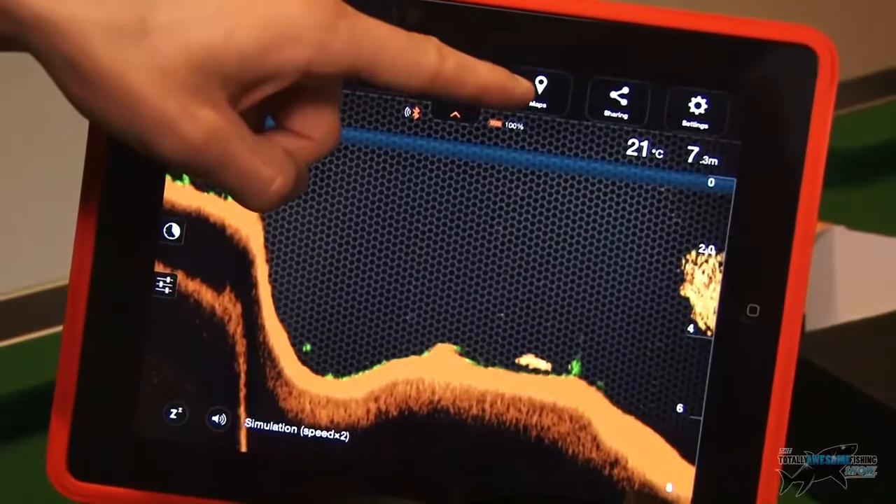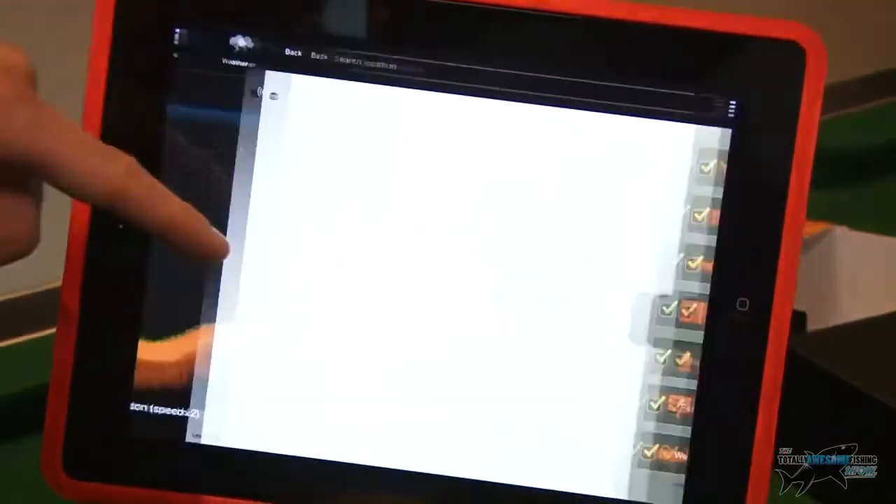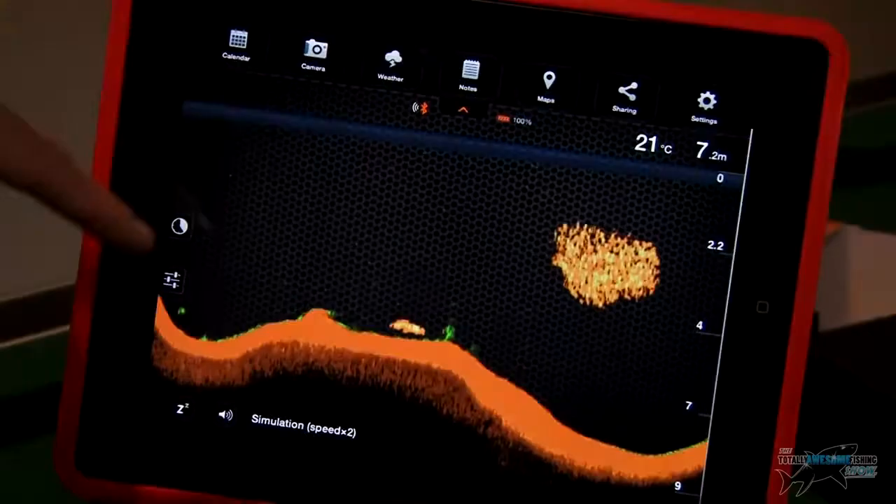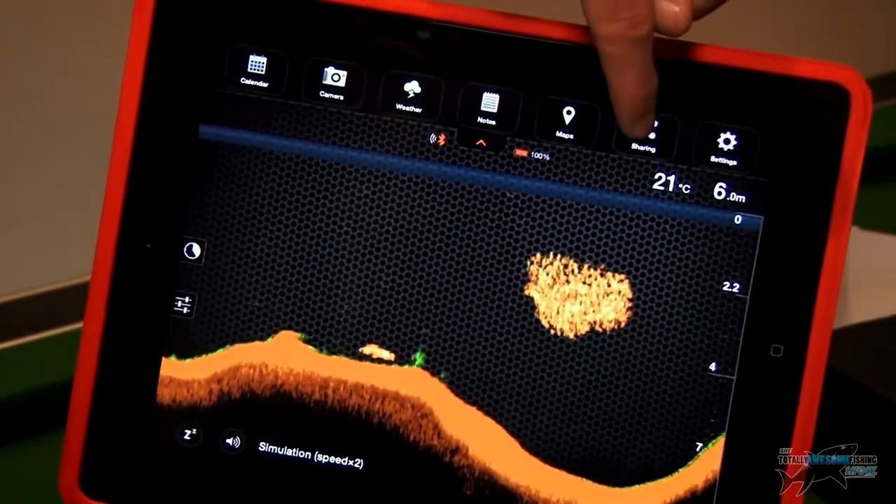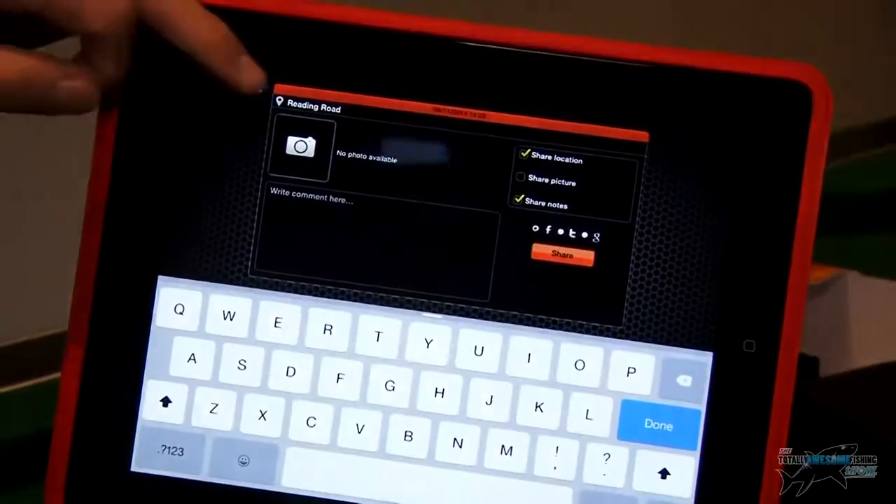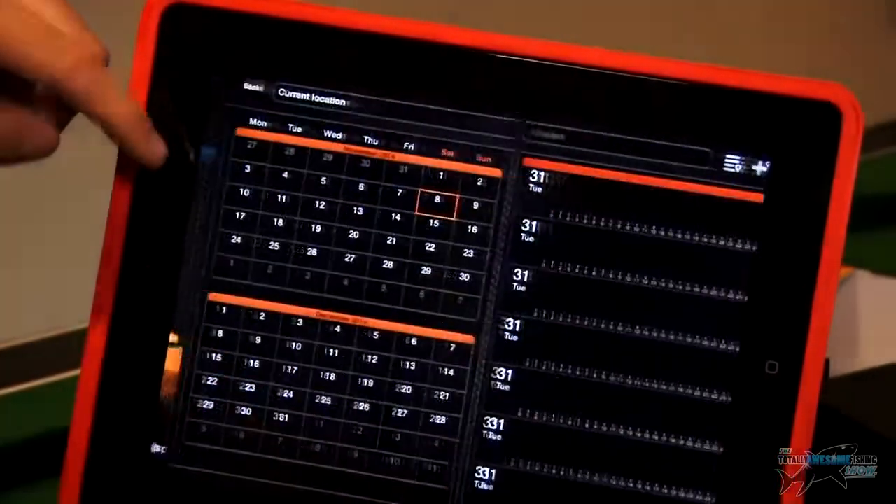And then over here, maps as well. Now, it probably won't pick me up because I'm indoors, but I guess if you're out on a lake, it can ping where you are in the lake, which is brilliant. And sharing as well there, I guess, where you can share on your social media sites and things like that. So, obviously, a really, really detailed and well thought through app.